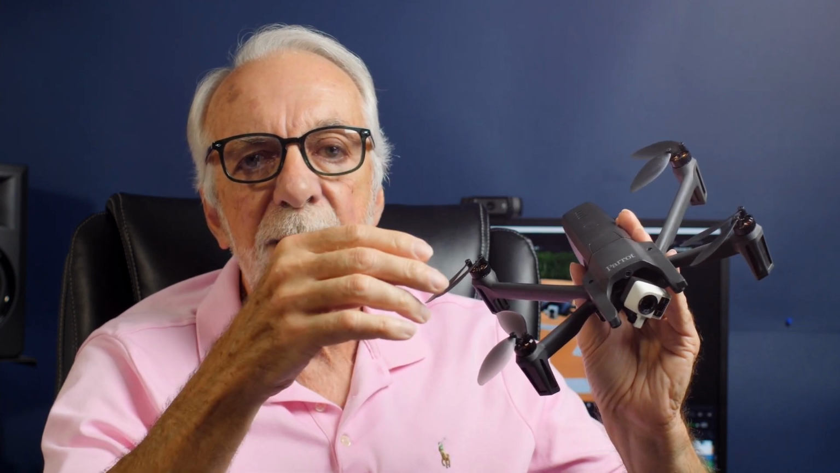Pros. Well, of course, the first one is price. At $1,900, you get a lot of bang for your buck right here. Secondly, one thing I really like about this drone is the camera. Because of the way it's designed, it will shoot 90 degrees up and 90 degrees down. Think how that can benefit you. You could look under bridges, under eaves of houses, 360 video panoramas, lots of things like that.